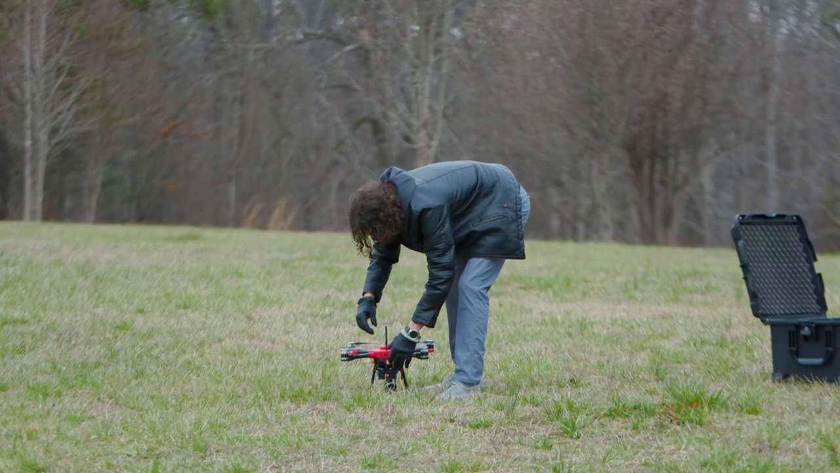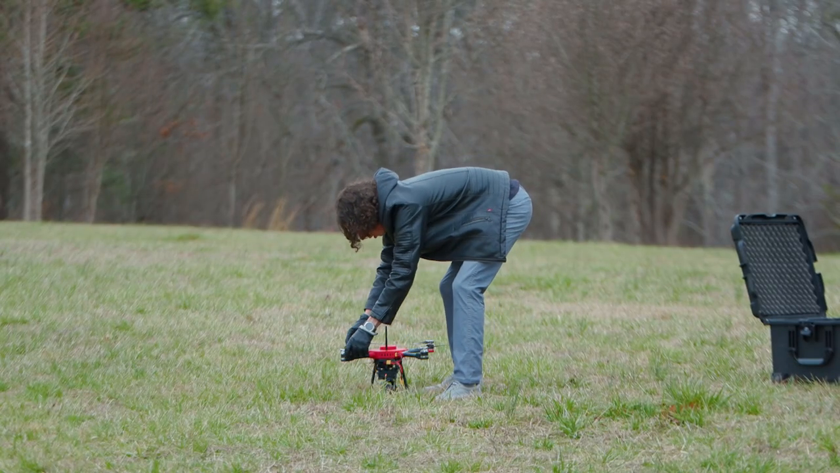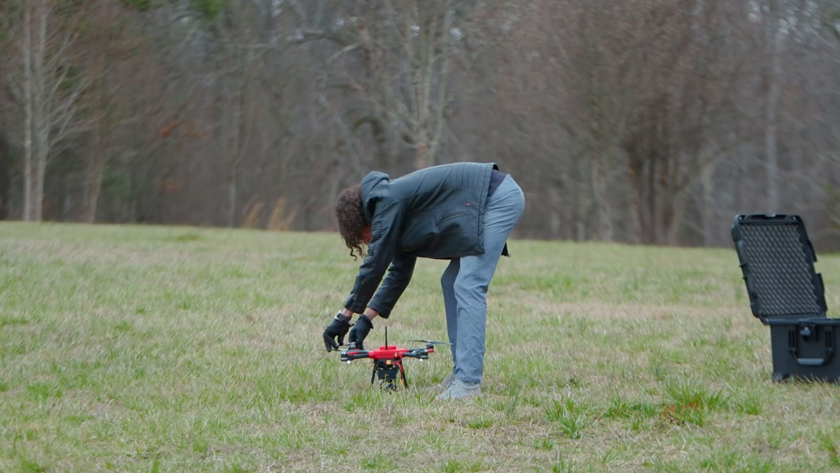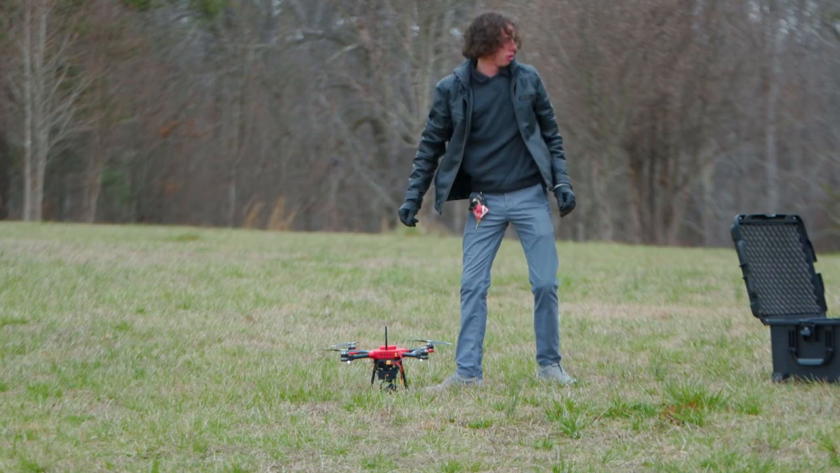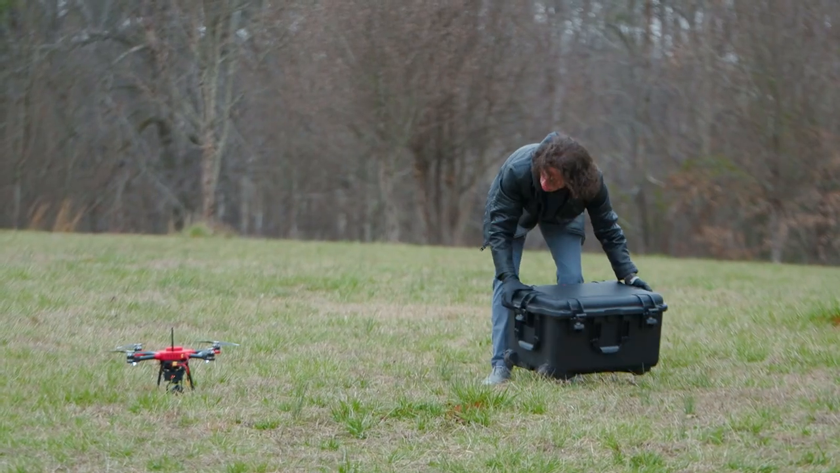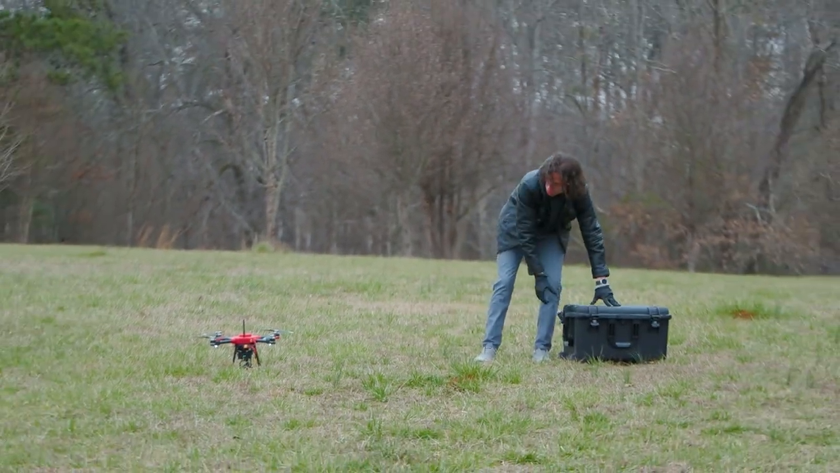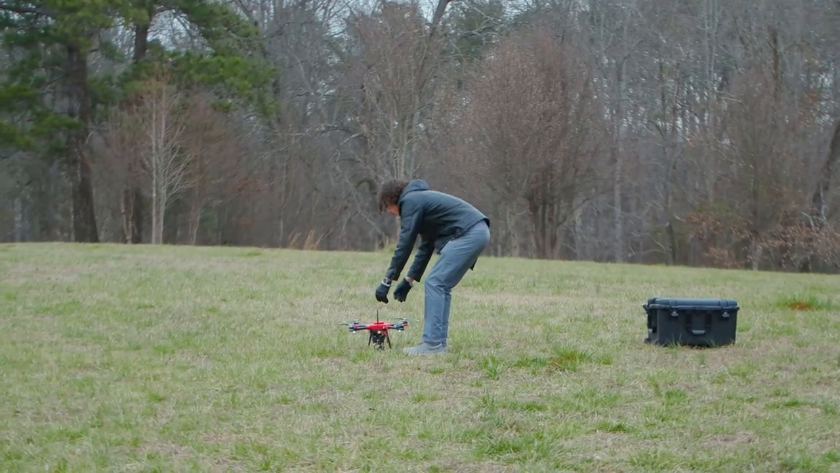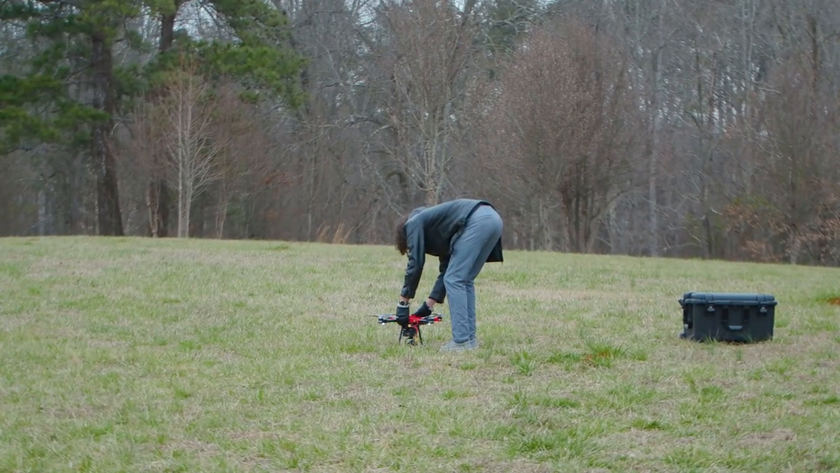I don't have the big controller on. But I do have the MLRS radio plugged into my computer. Like I said, I'm just going to leave this case out here and make it a little bit more forgiving.